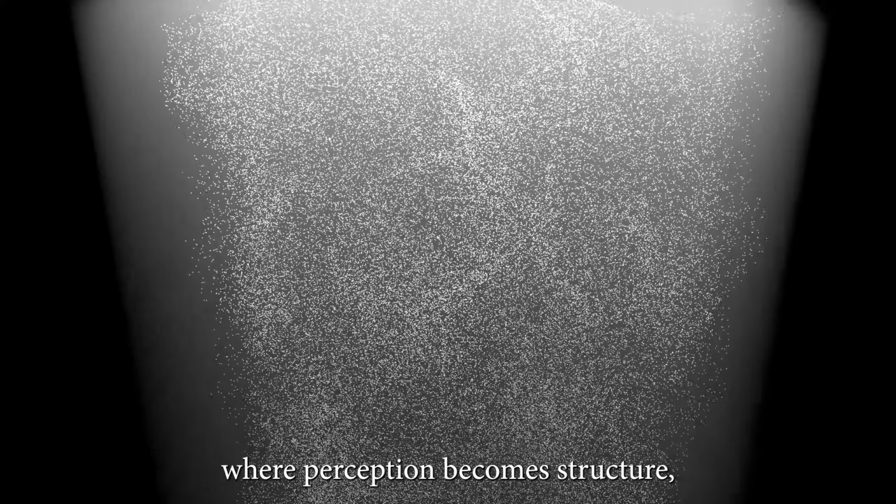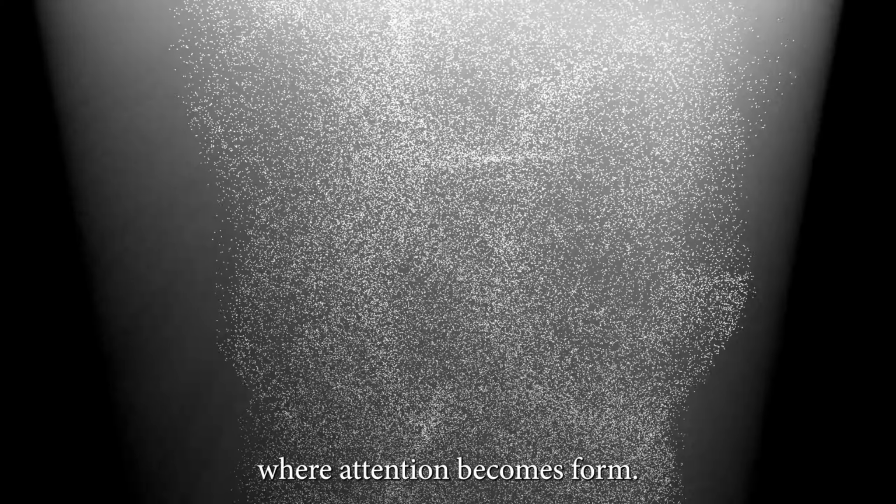This was no simulation, no scripted architecture. It was an exploration of dwelling without ground, where perception becomes structure, where attention becomes form. This space was not designed to be entered. It was designed to be felt.